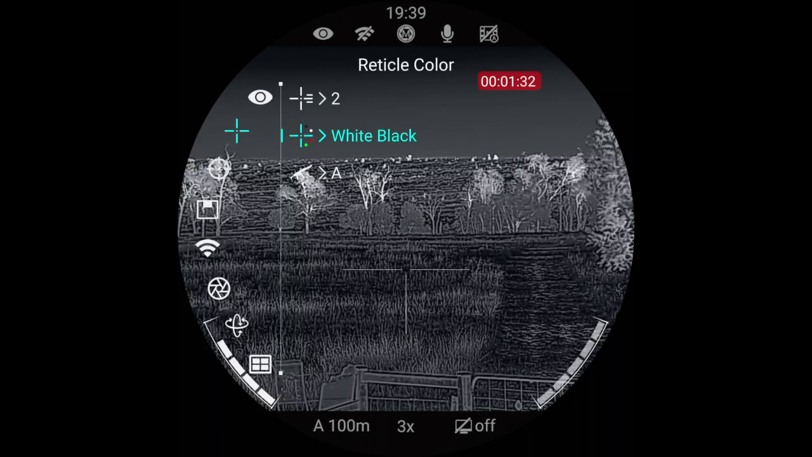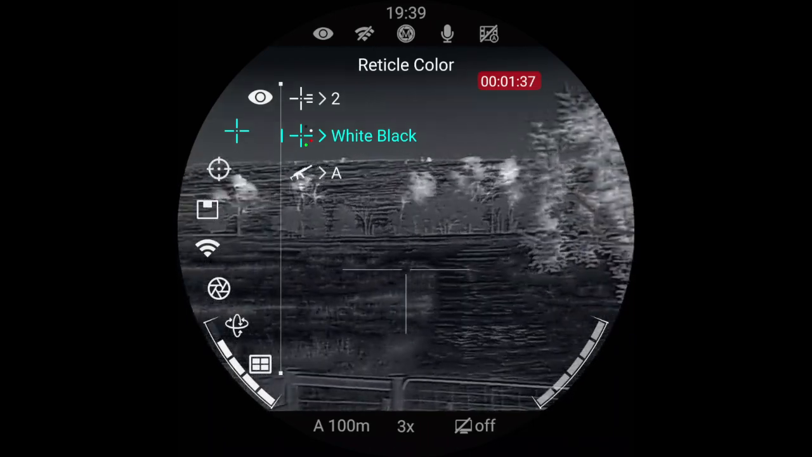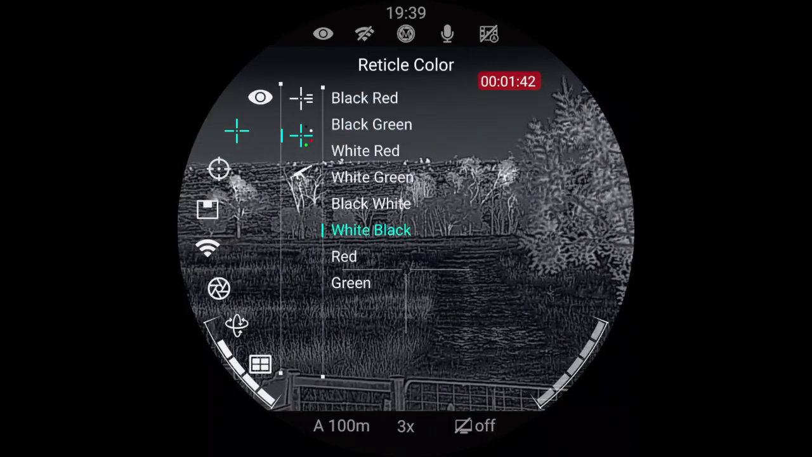Then you can scroll up and down using the scroll wheel on the top, and you select things by pushing the menu button. So we'll select that, and it gives you different reticle colours. You've got green, red, white and black, and black and white. You've got white with green, white with red, black and green, and black and red. I actually like it on the white with black.